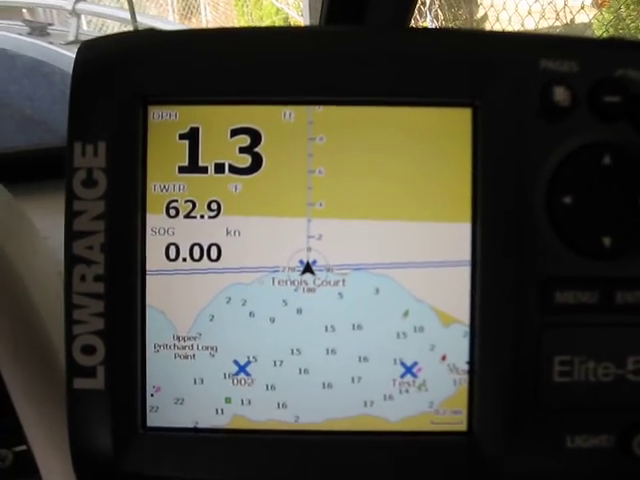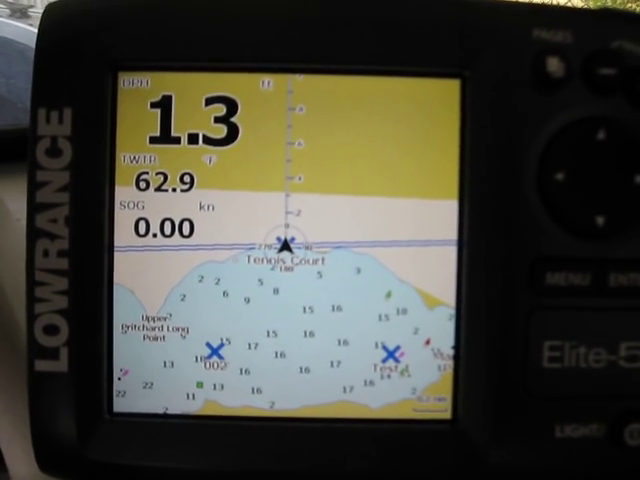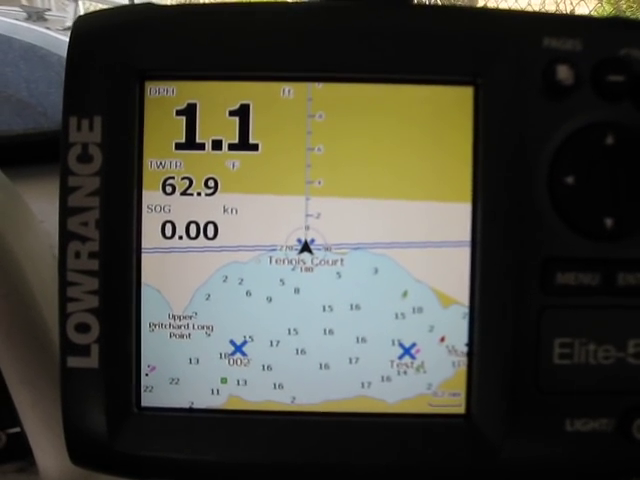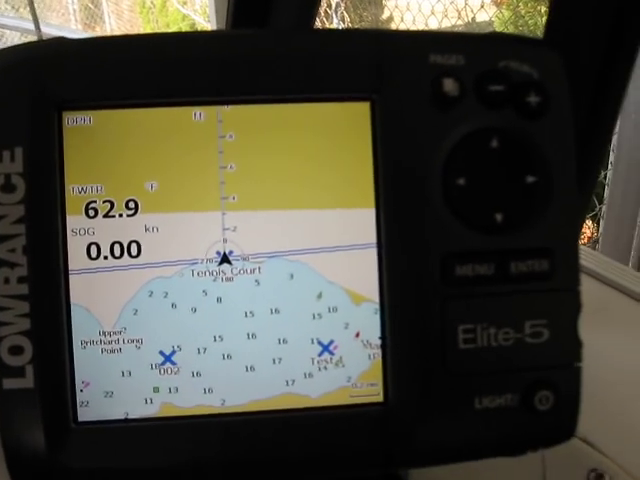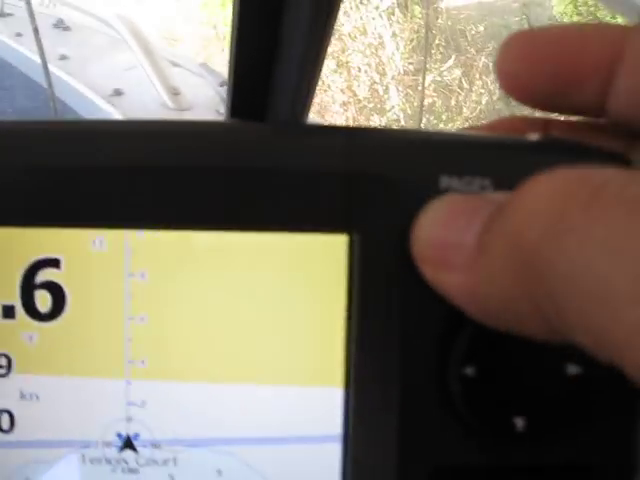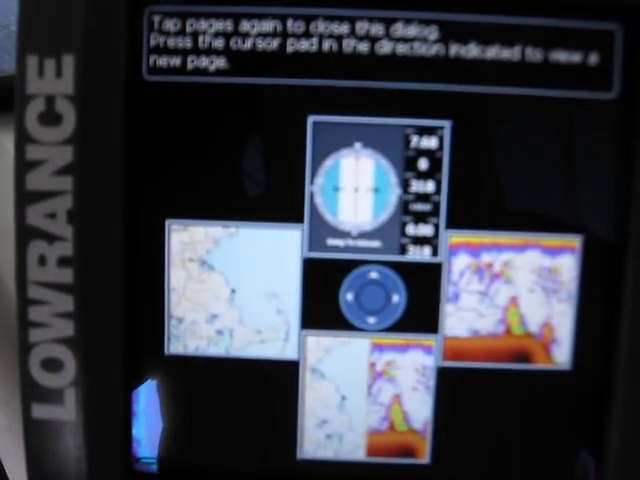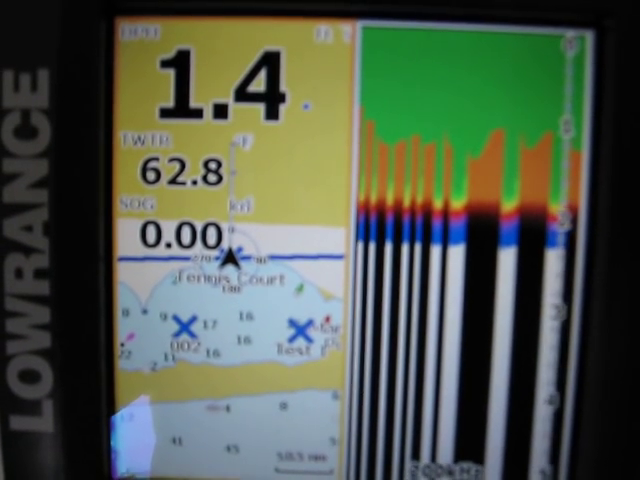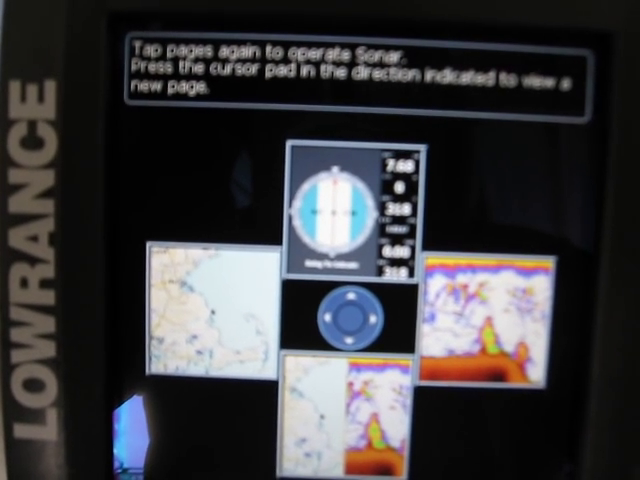I have two or three Garmin GPSs, and I like the way the Garmin functions. You go into a page, you quit that function. There's a little quit button there. On this one, the only thing that's here is you have the pages. You have 4 pages. There they are. It's the navigation page, the chart page, the combination chart and GPS page, and the sonar and combination, or just the sonar page.